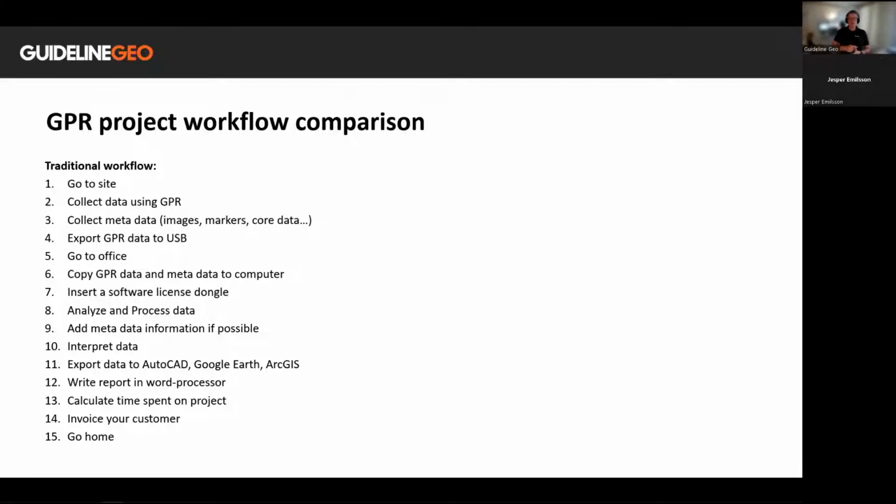That could be images, markers, core data, most likely with other units that you have to combine with the GPR. You then export your GPR data onto a USB stick. You get that USB stick back to the office. You copy it off the stick onto the computer. You will most likely have a software license dongle that you will have to insert.